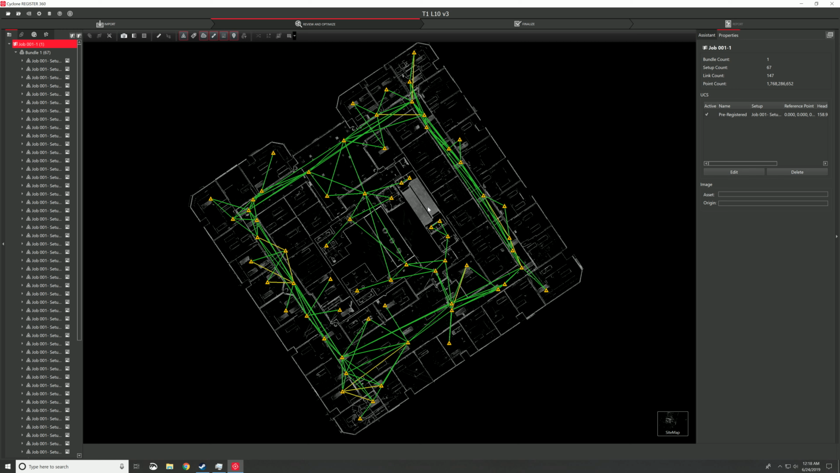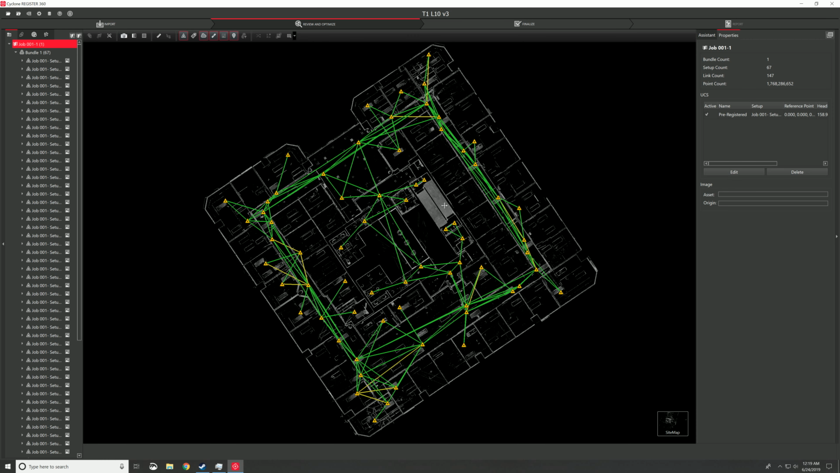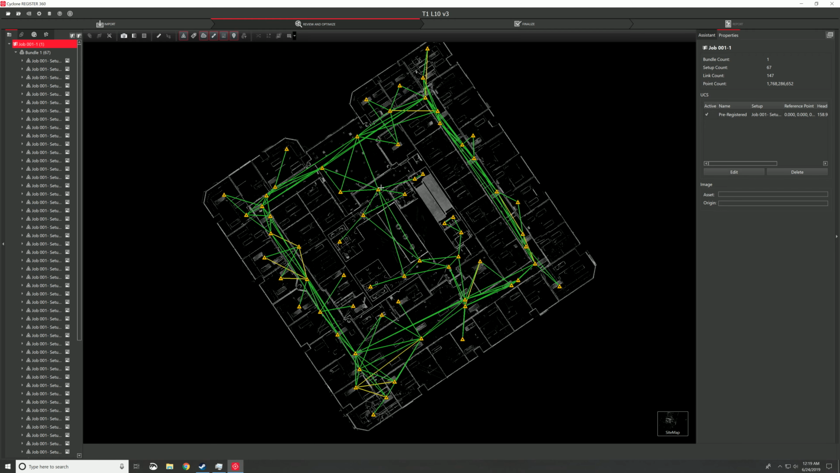I'd like to do a little example today on accuracy with LiDAR scans, just to give you an example of the workflow we do to achieve the accuracy that we have. What we have here is an example. We're going to use Tower 1 level 10, and what we're going to show is the work we go through on it.